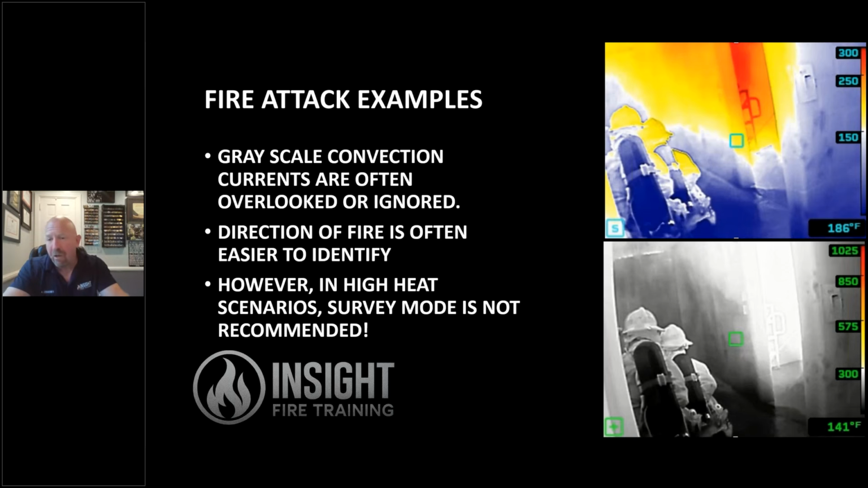And the thermal layer can point me to the fire. See that nice V pattern in the top image? As it tapers downward, where is it pointing to? The staircase, where there's a large amount of pallets downstairs.